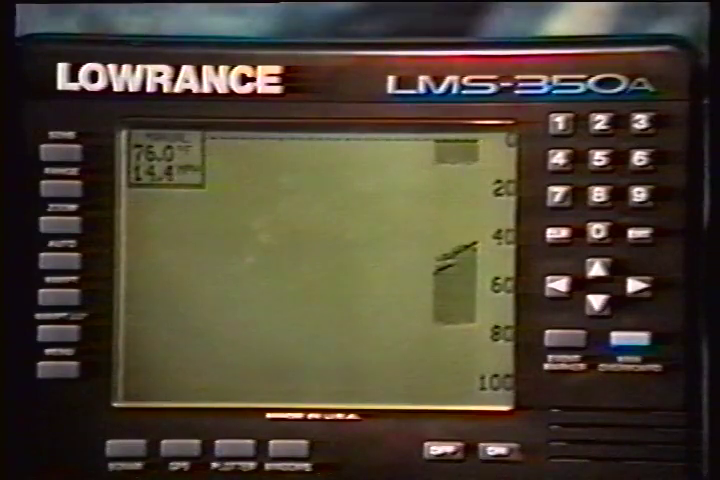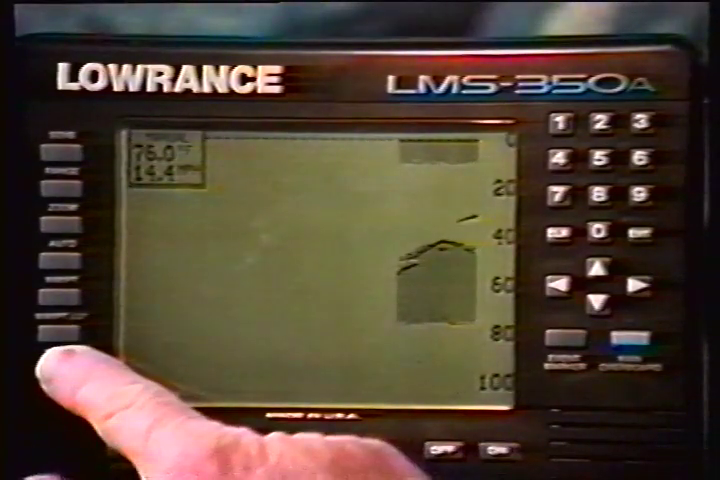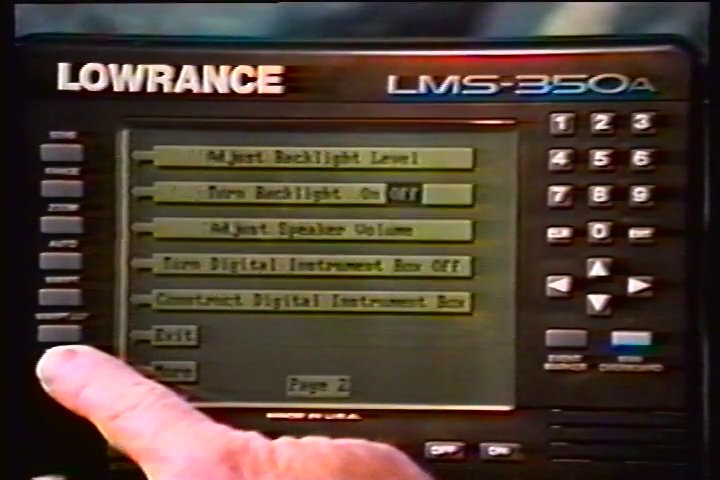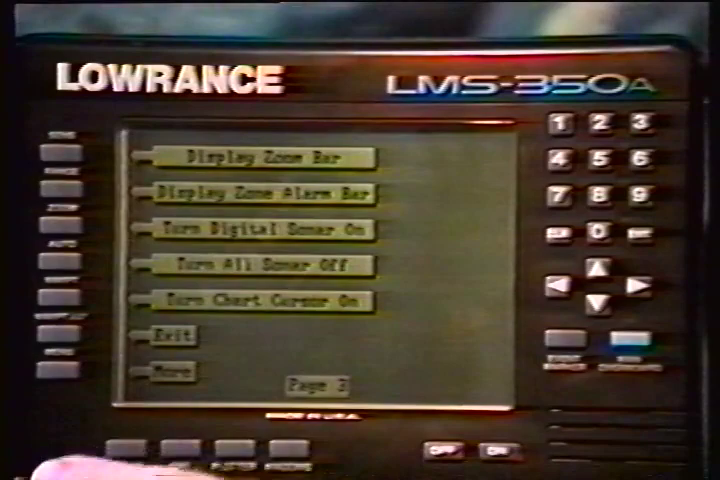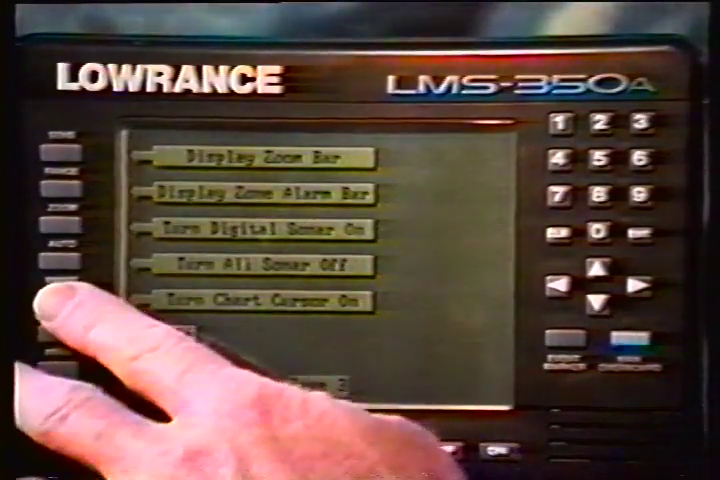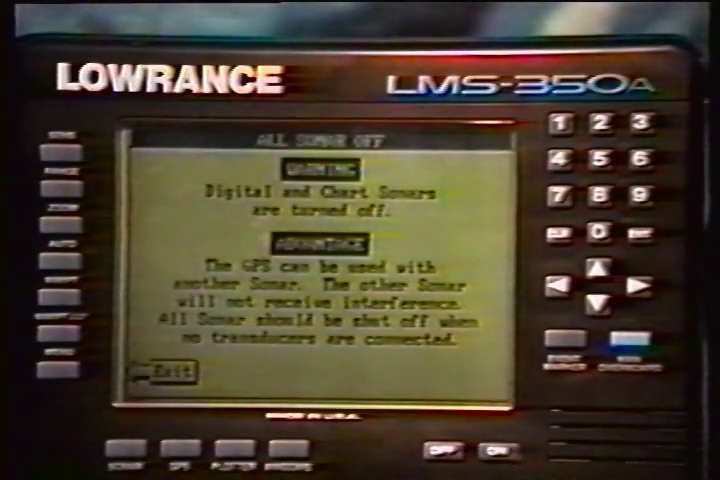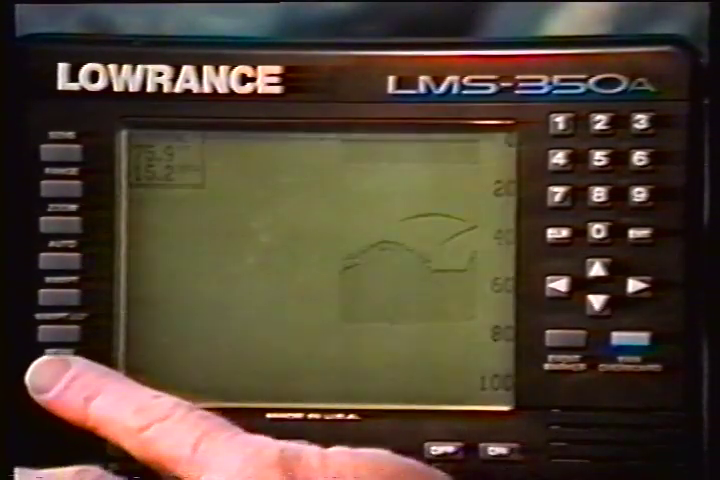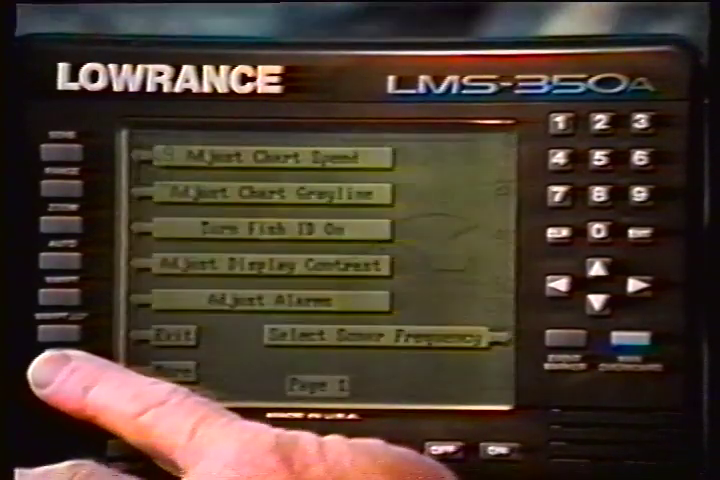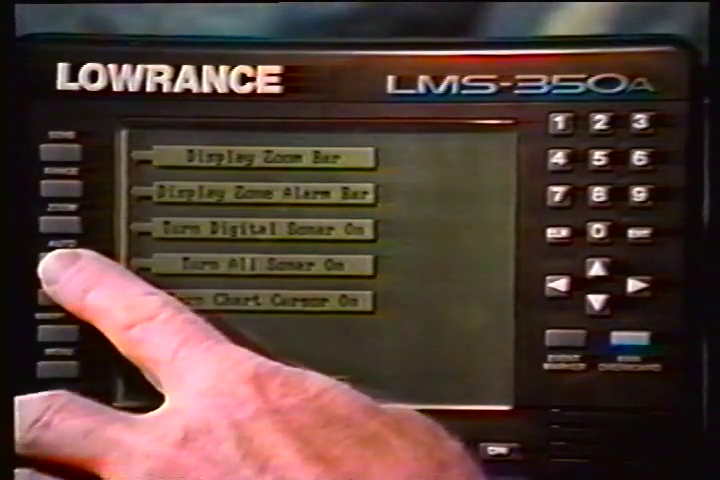To turn the LMS 350A into a GPS-only unit, press the menu key. Then press the key next to the More label until the third menu page appears. Now press the key next to the Turn All Sonar Off label. This stops both the chart and the digital sonar. To turn both of the sonars on again, repeat these steps. Then press the key next to the Turn All Sonar On label.